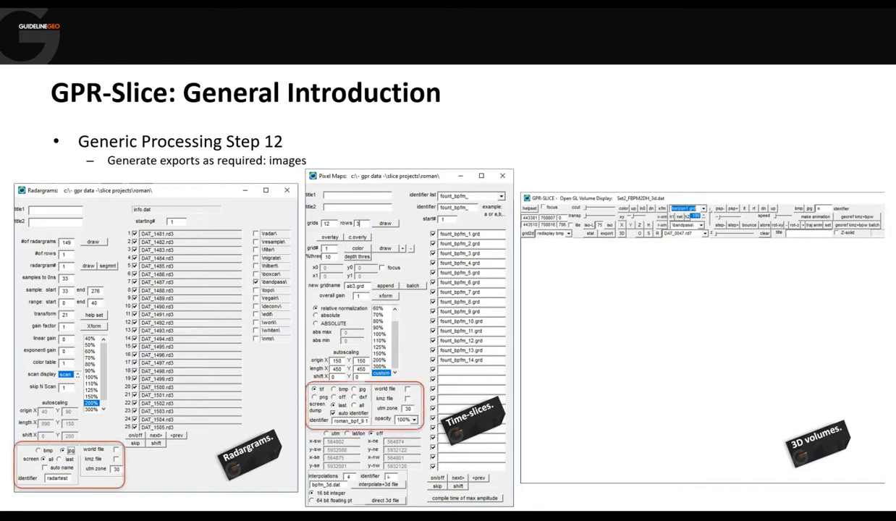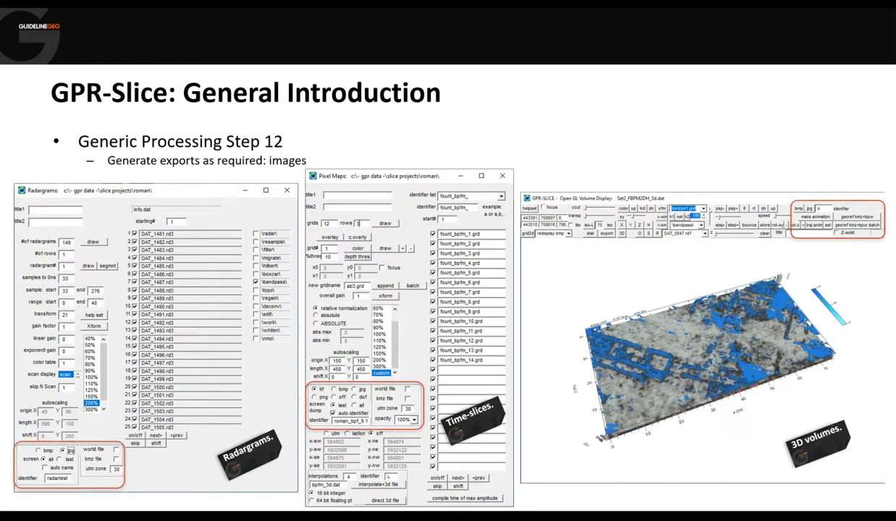So then the final stage is to export what we've created. We have choices of exporting images, and they can be radargrams, time slices, or volumes. And we have choice of the image type that we export. We can also export them as georeferenced images or KMZ files, and that's the same for the radargrams, time slices, and volumes.